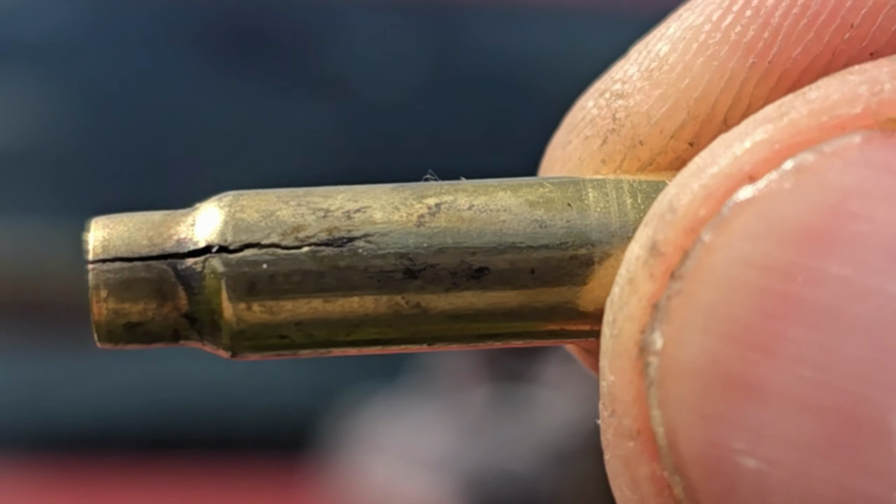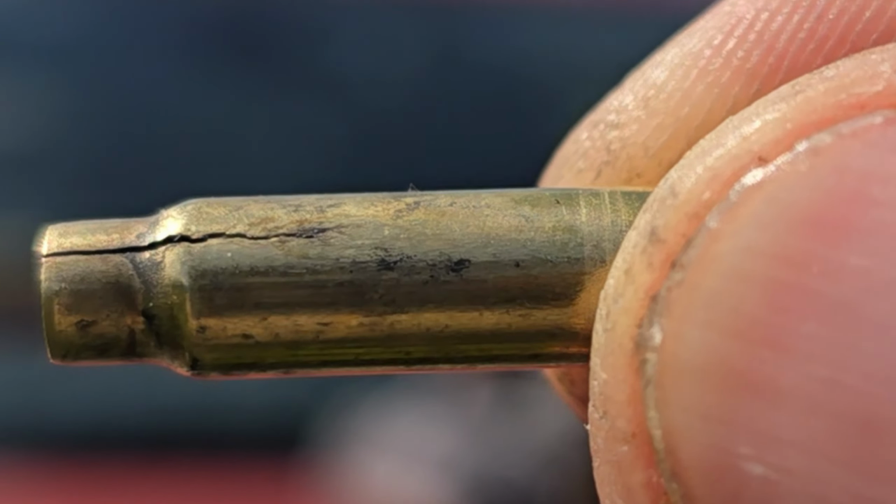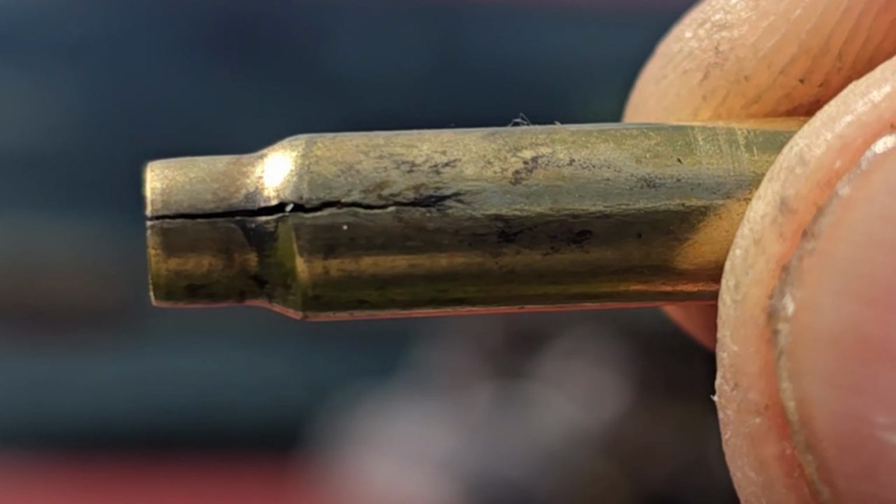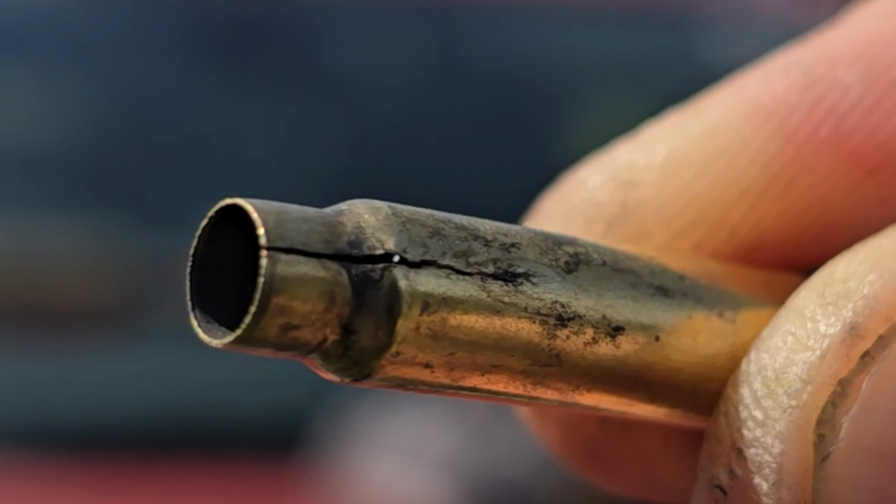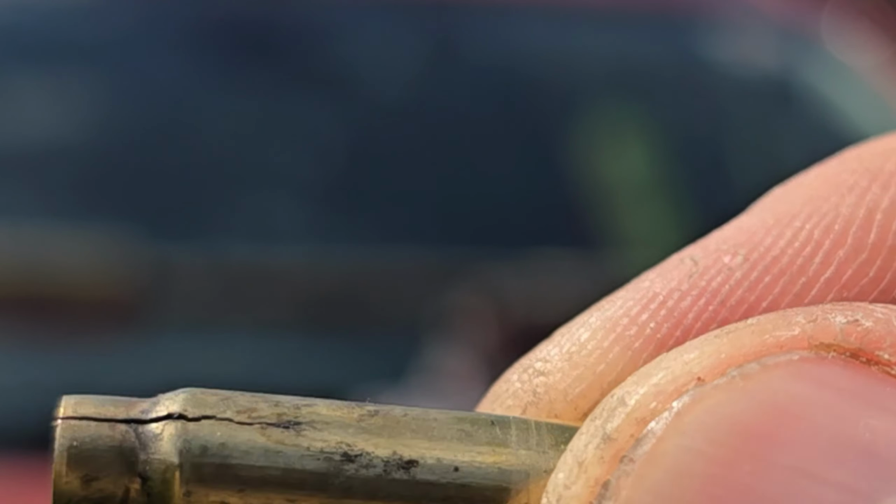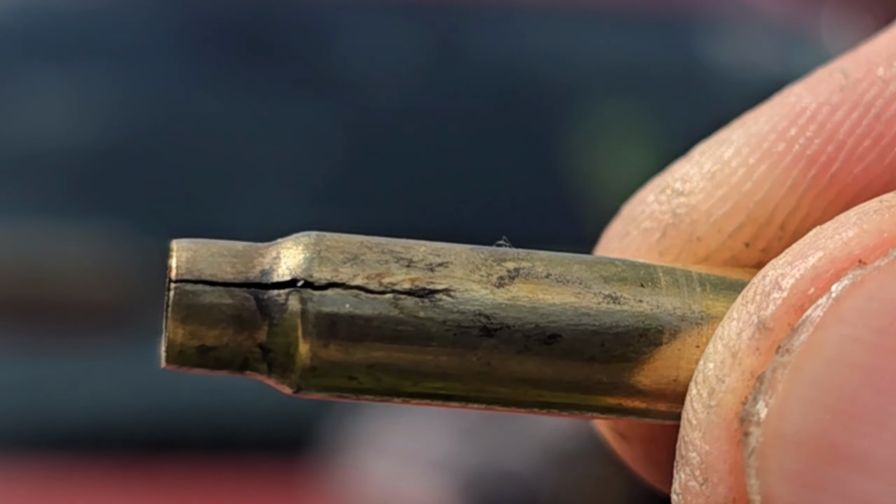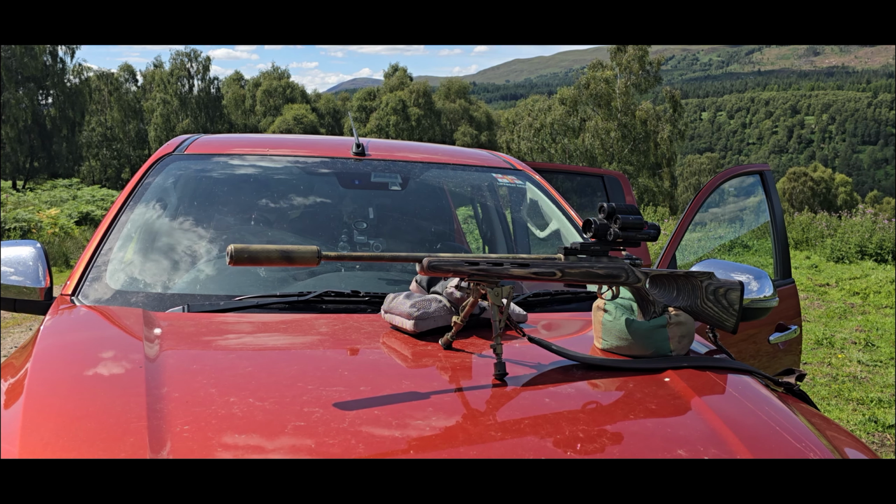So anybody who says that they don't get split cases on their 17 HMR, I am very dubious. I get these quite often actually. At least I get two in each pack. So keep that and we'll have a look at that later.